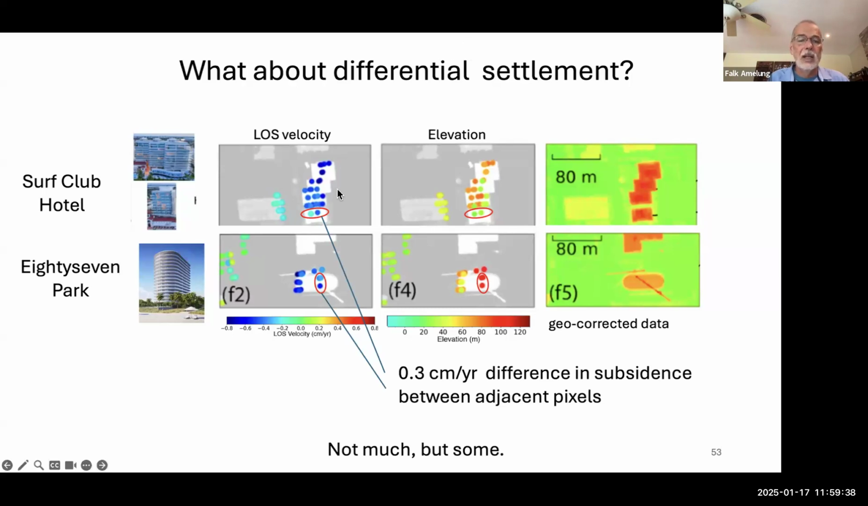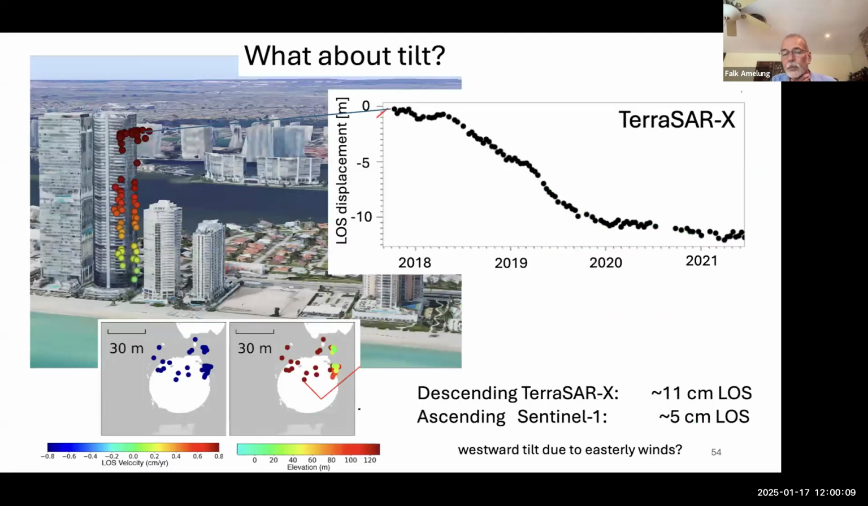There are two examples here. One is for the Surf Club Hotel. We have 2 pixels which are estimated to have exactly the same elevation, and there's a 0.3 centimeters per year difference. If this continues, that can eventually cause problems. And similar for the 87 Park, there are some indications for differential settlement, and longer time series will show whether this continues.